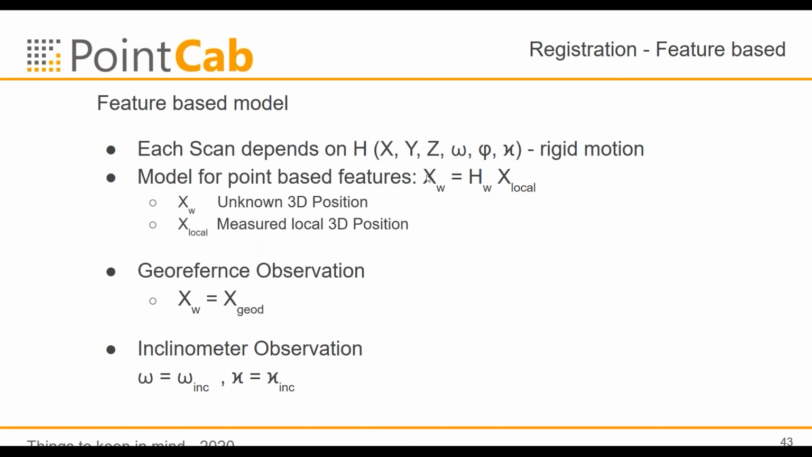If we combine this for each scan, and have the correct points as named in the list, then in our adjustment we have the unknown 3D positions in the world coordinate system, the measured 3D point positions, and the unknowns of the rigid motion. And this is what we calculate in the adjustment.